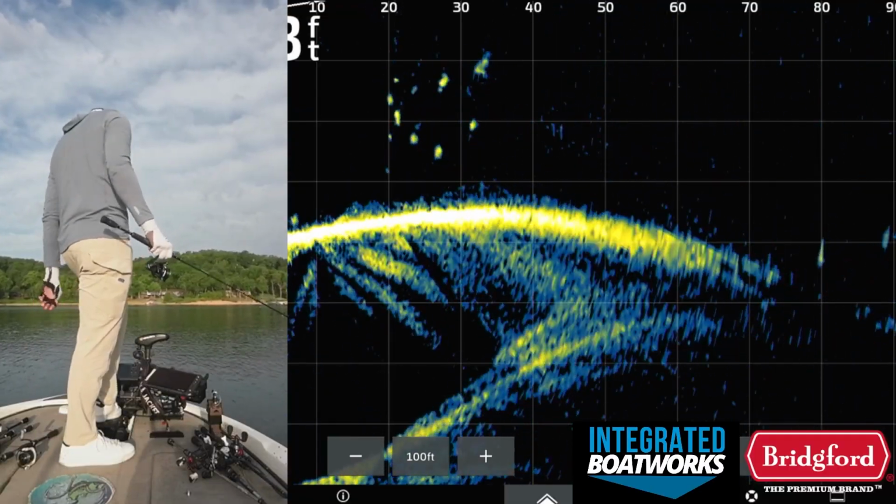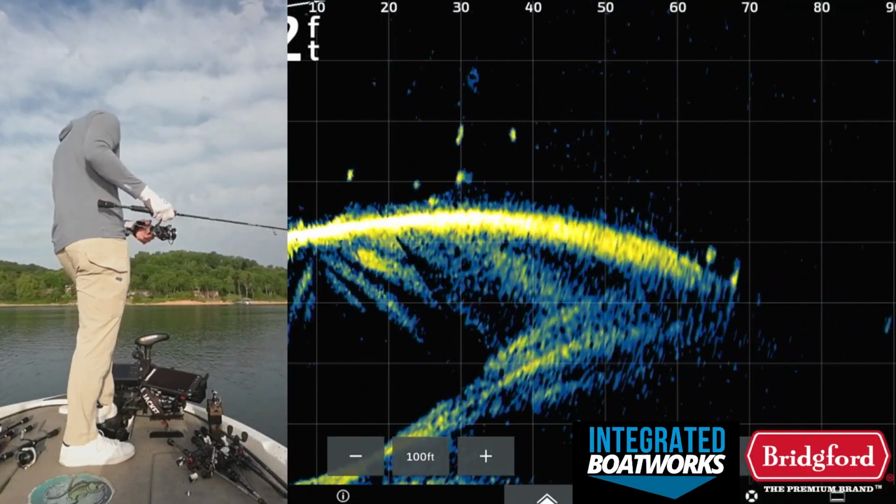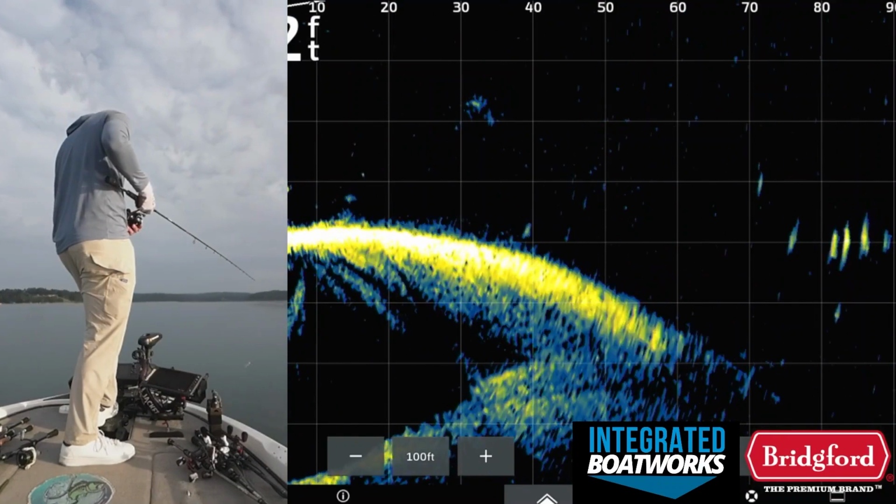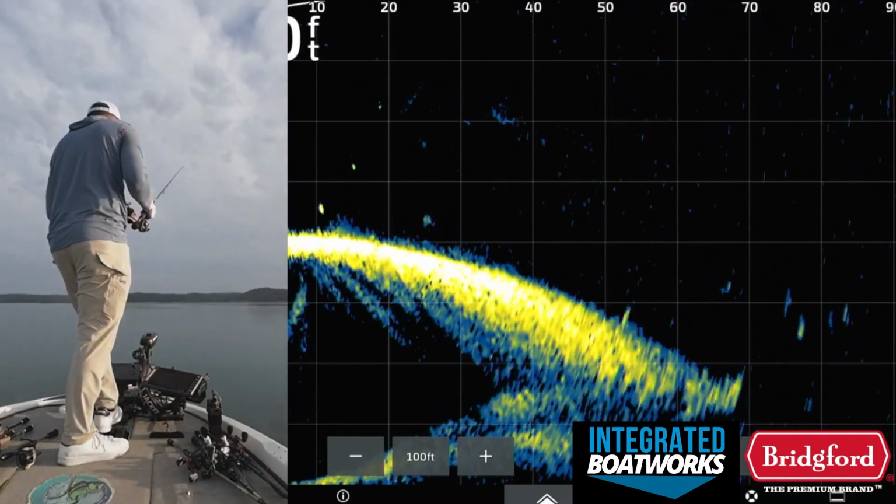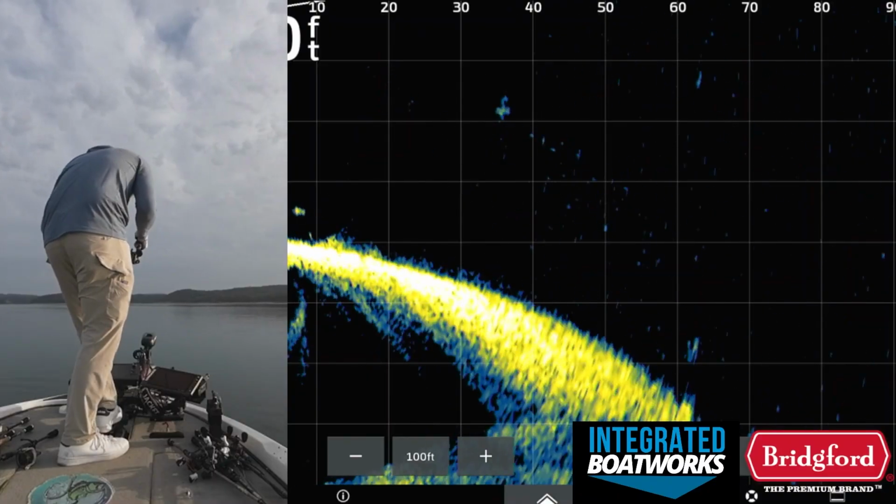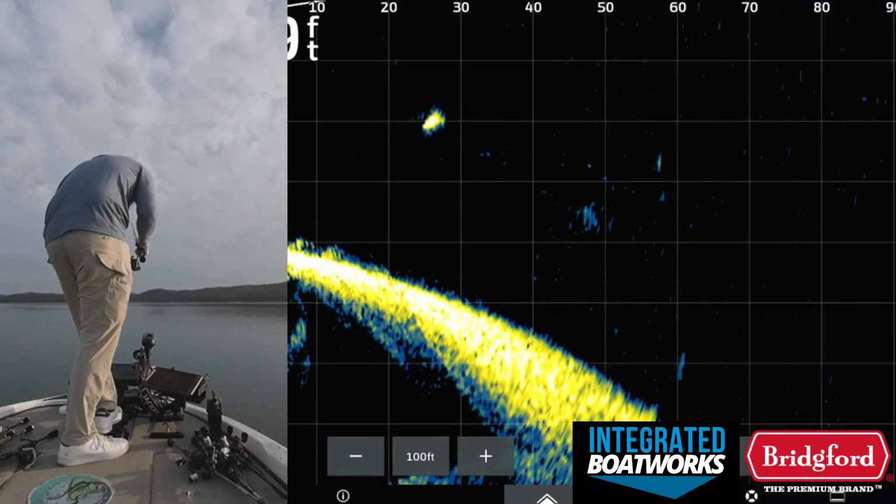And they, for whatever reason, are not super aggressive. There's more of them out here though off this drop. But apparently, that was the deal to get that one to bite. At least, I don't know if that's the end-all be-all, like have it completely solved, but we got something figured out at the bare minimum. That bait falls so slow.